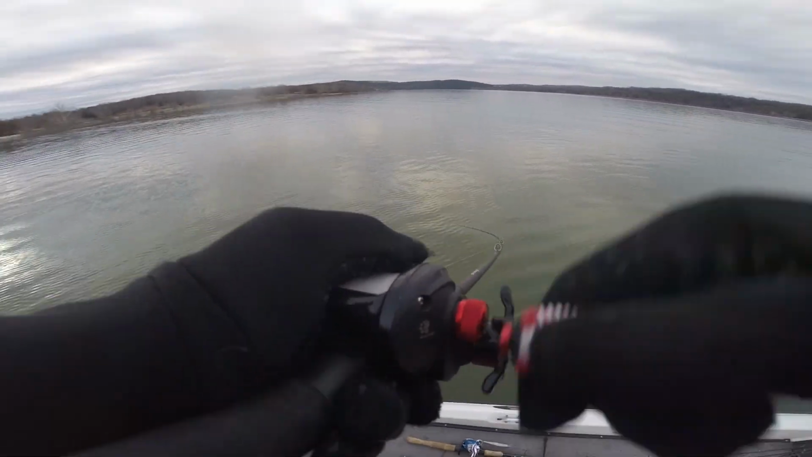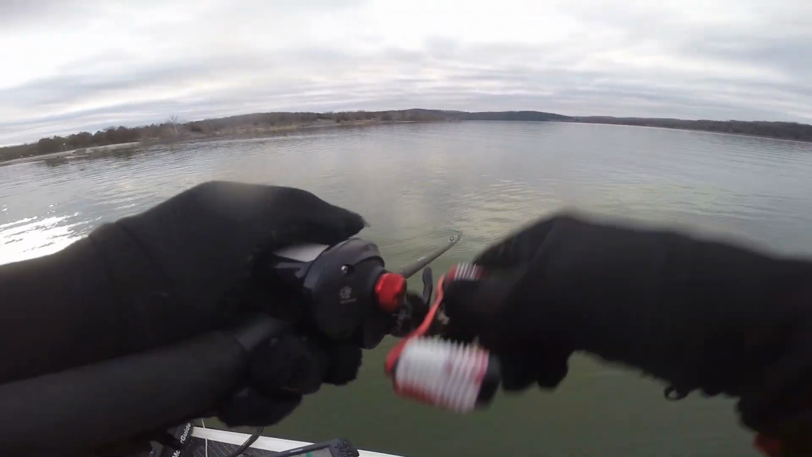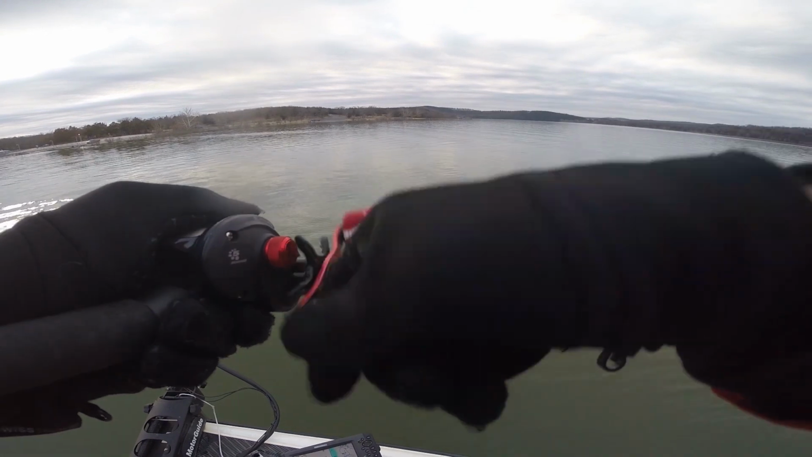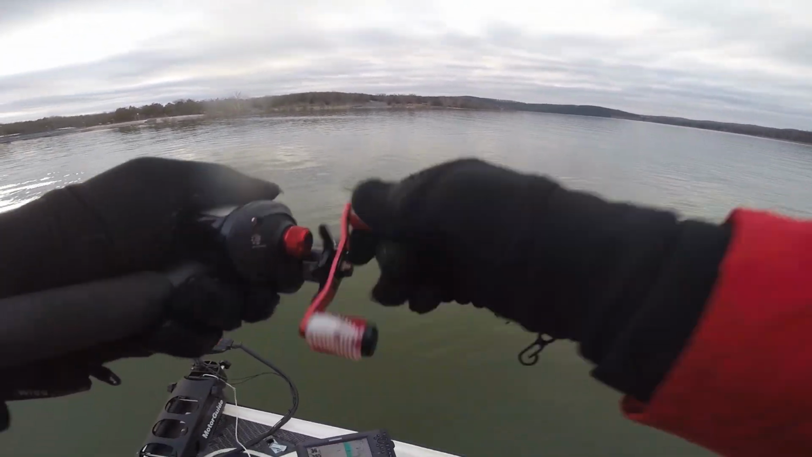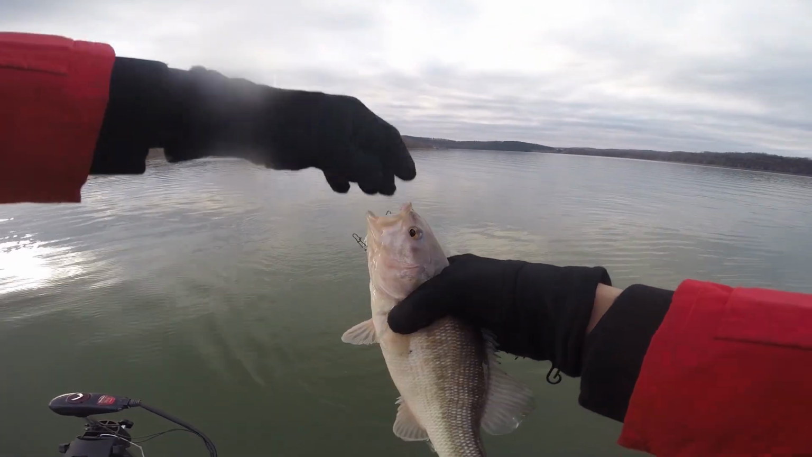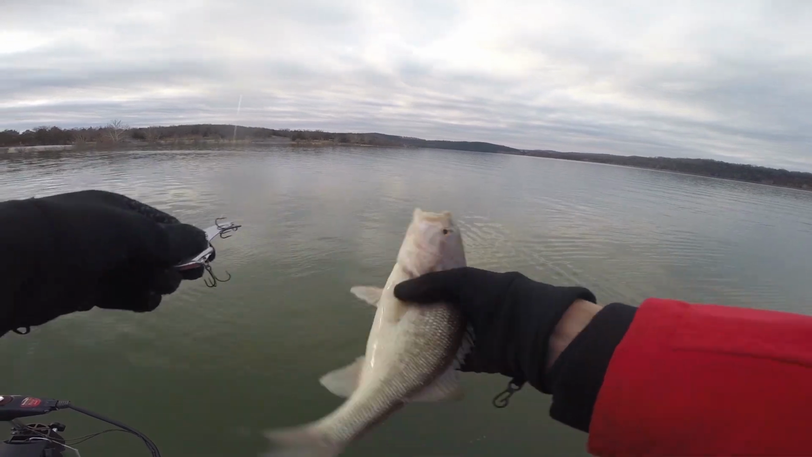Oh, my camera in the back just died, so we're gonna have to do this old-fashioned style with my front chest camera on the GoPro. This blade bait is definitely working. These fish are a lot smaller on the blade bait, but they're still eating it. Here we go. Another one on the blade bait. Now we're really putting some damage to them.